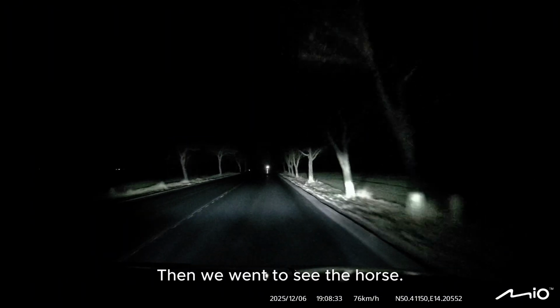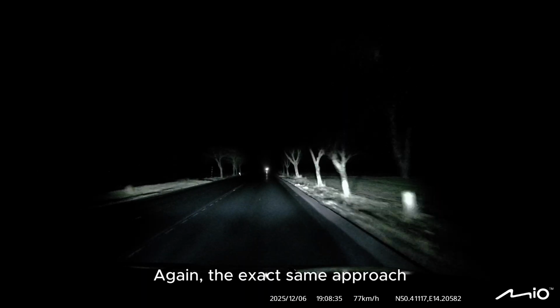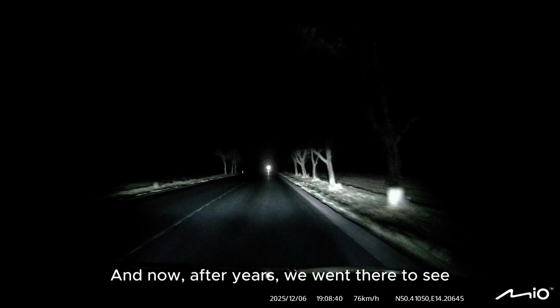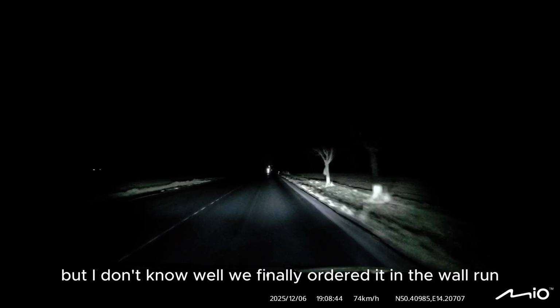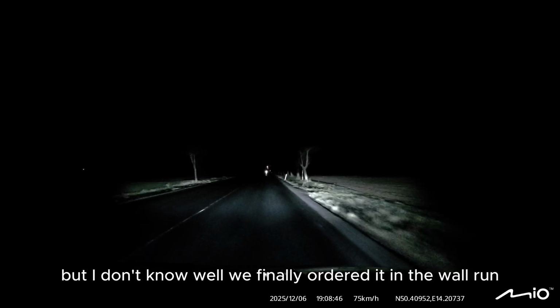Then we went to see the Ford. Again, the exact same approach. I didn't like it that way. Now, after years, we went there to see. We looked at that Tucson. But I don't know well, we finally ordered it.